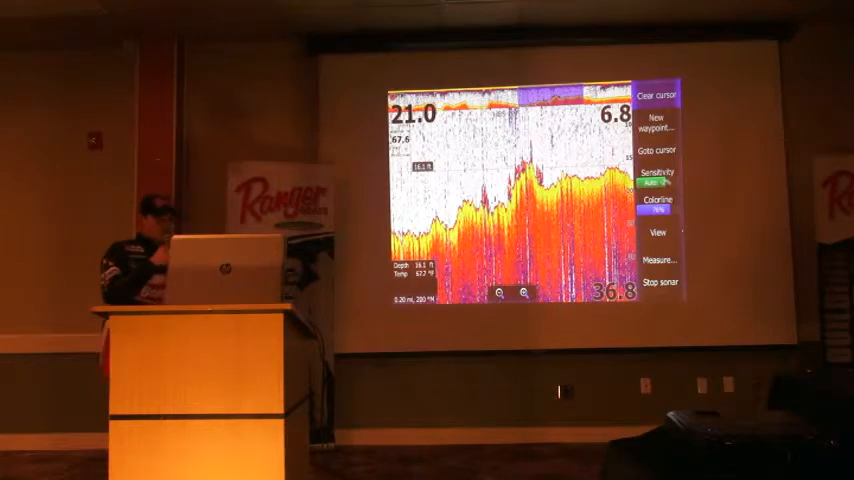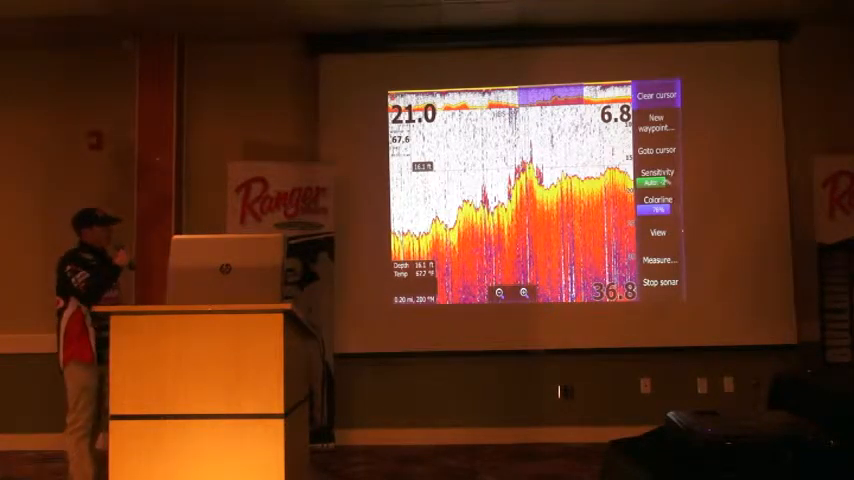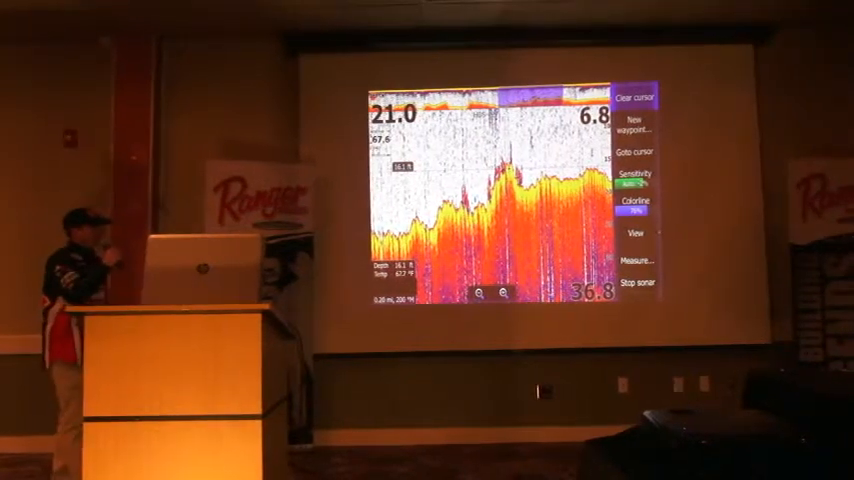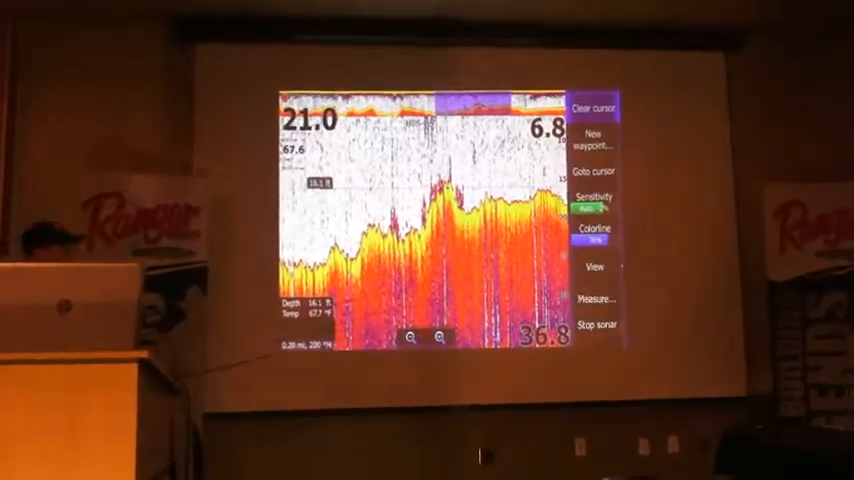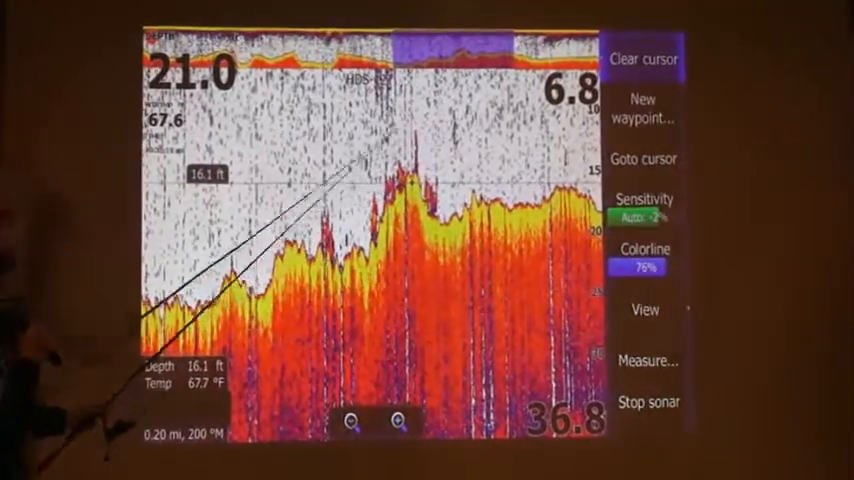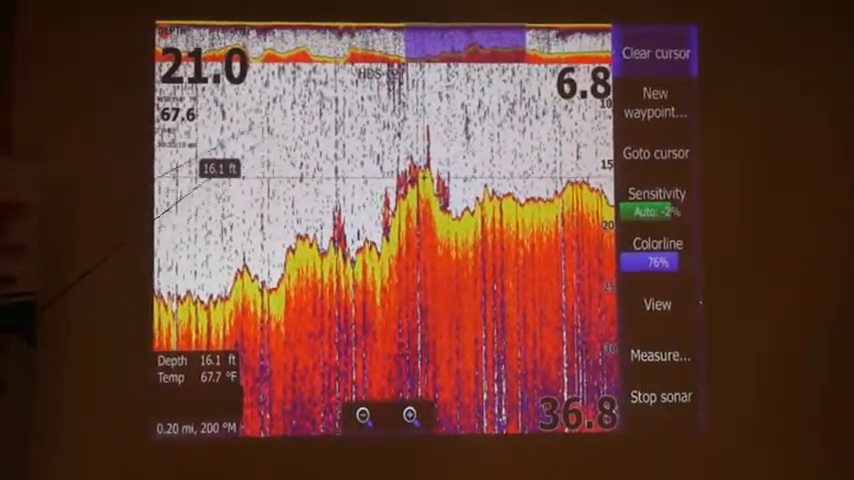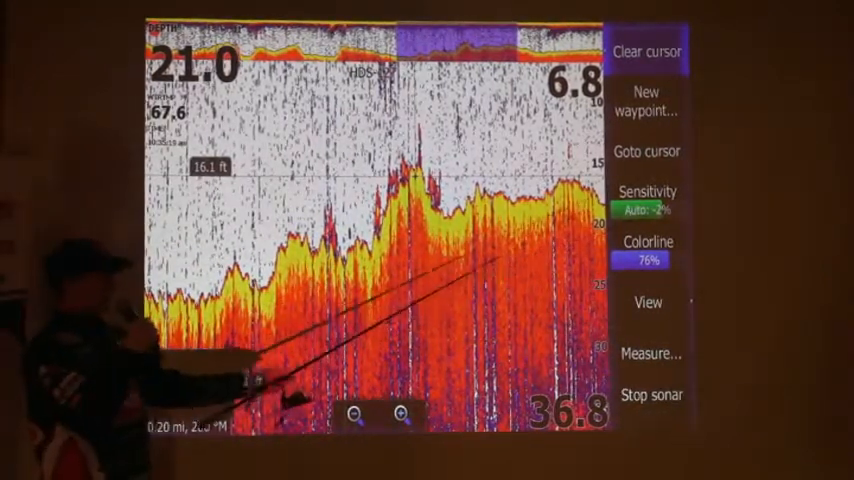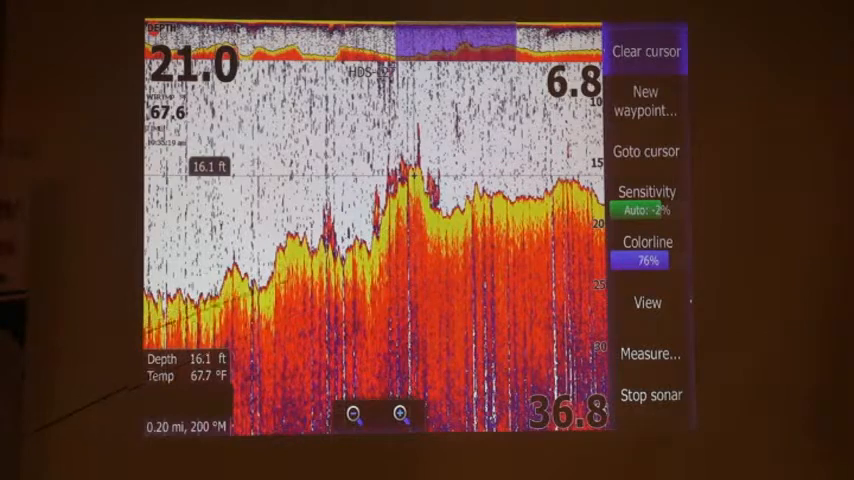So what we have here in this first picture is, we're in 20 feet of water, and I was going probably about 25 miles an hour or so in this picture. Like I said, I have my sensitivity backed off a little bit. I still have some clutter in the screen here, and this is that turbulence and clutter that I'm talking about, so it's very important to back down. You'll see in some of the slides where I back it off to -3 or so.